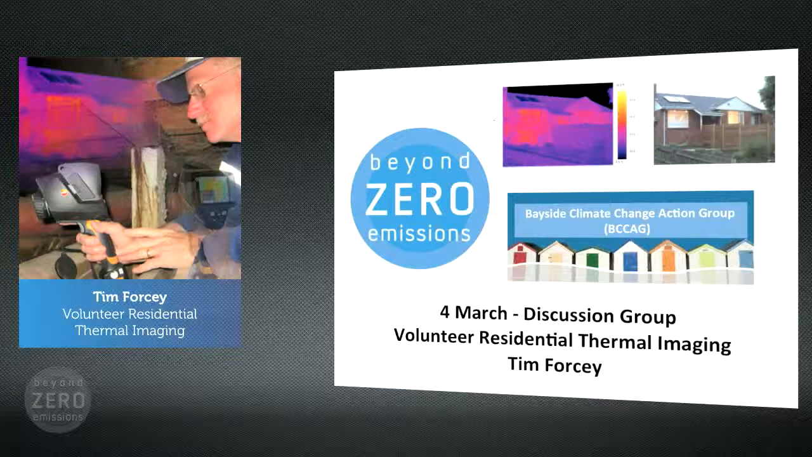And certainly I didn't have any photos of floors tonight, but we have looked at some floors, and for a house that is well insulated in the ceilings and the walls and has good treatments on the windows, definitely the camera says look at the floor, because you'll find the floor might be at 13 degrees or something. So it does raise the idea that if you've done all those other things, then digging around under the floorboards is the next thing to do while you're pulling out your ducted heating system.